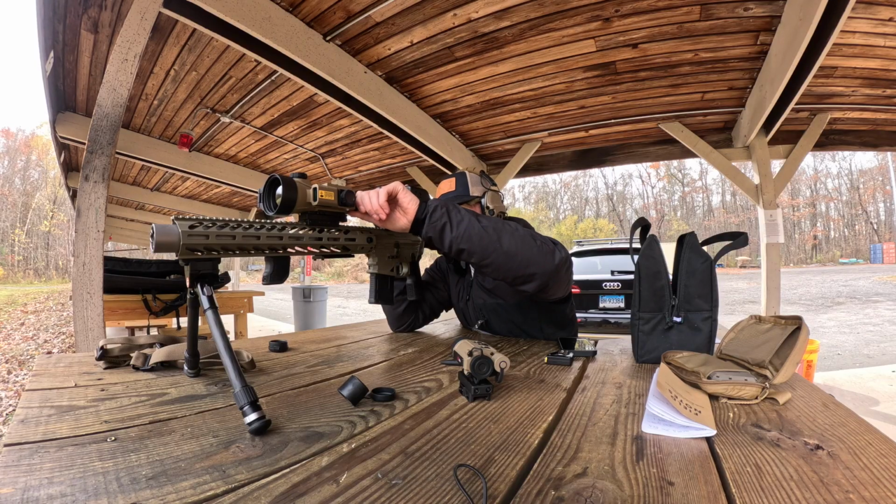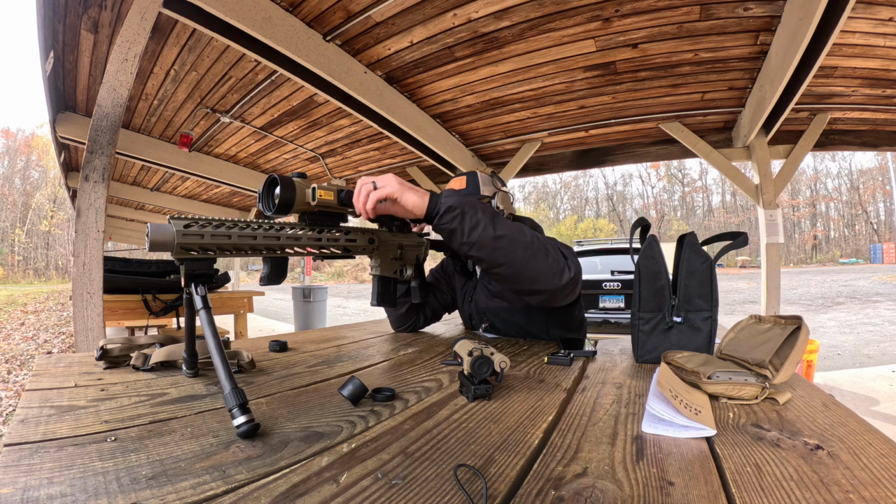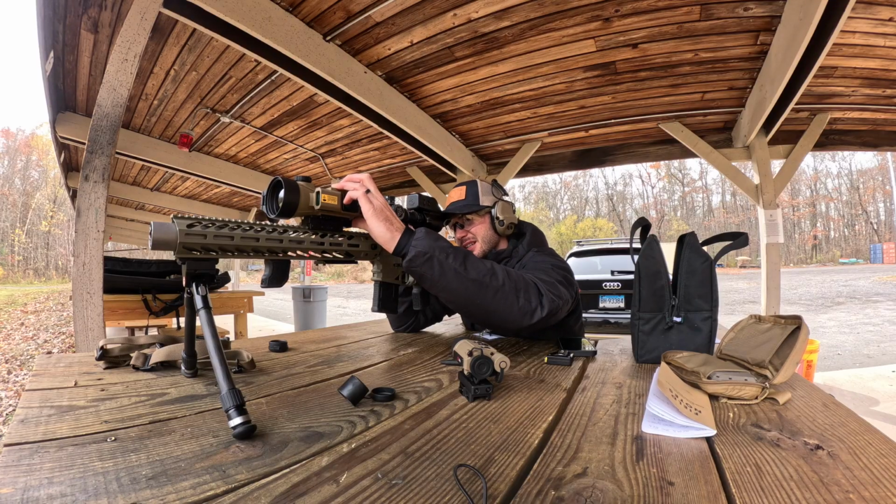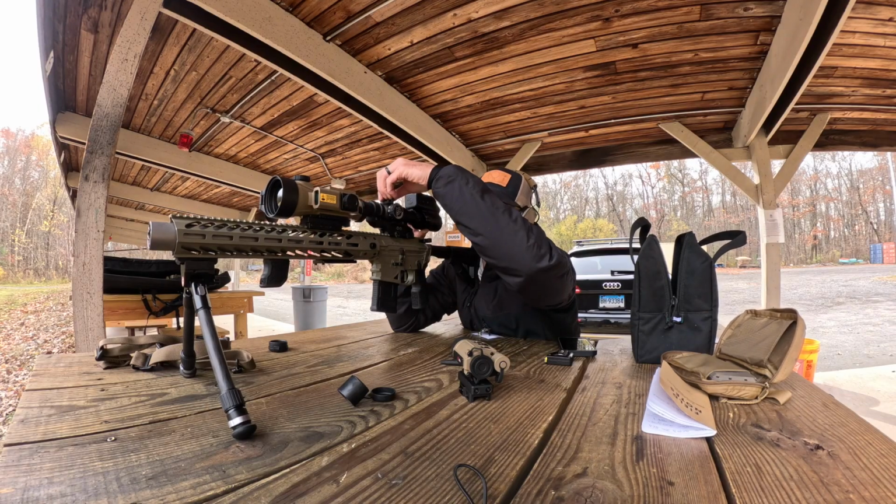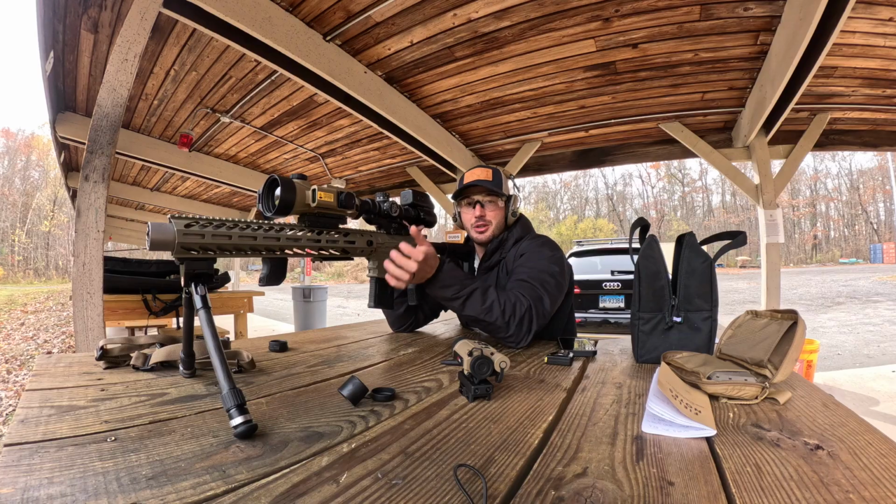So if we go back, that looks good, but then I can't see my ballistic solver, right? So if I were to hit range, I get that red crosshair pop-up, but I can't see the ballistic calc, so I can't dial. So I'm gonna have to figure out what to do here.